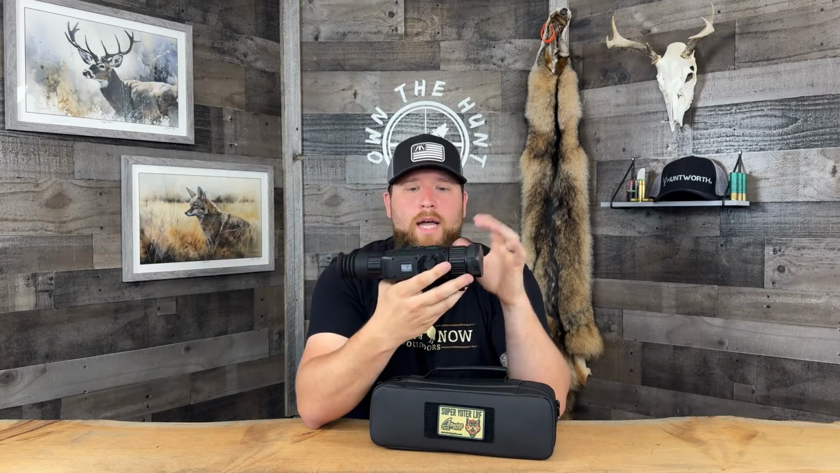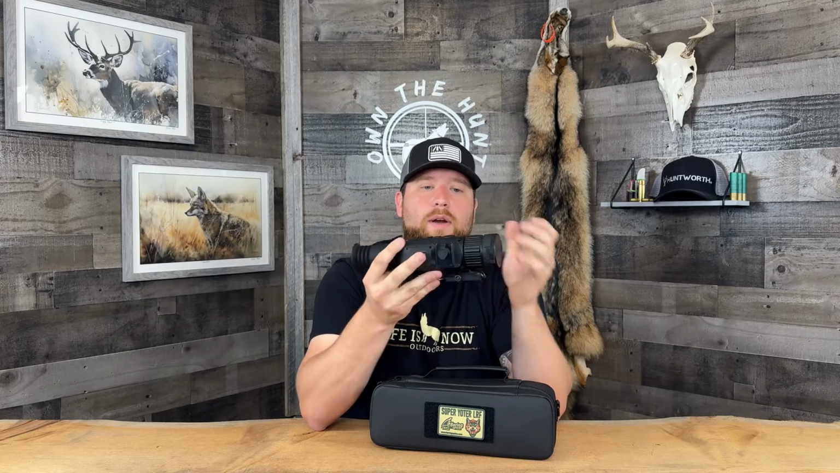So that's good. Another cool thing they did with this scope is they put a little rubber flap here, but underneath this rubber flap is a magnetic connection point for a charger cable. They include this cable, and I'll show you that, but what you can do is pop that cable on. It's pretty short, like 12 inches or whatever, and then you could run a battery pack up on your rifle. And I've got to tell you guys, if you're not a fan of AAs, which I'm not, it might make a lot of sense to go ahead and get a battery pack, run that cord, and now you've taken care of the problem of running AA batteries.